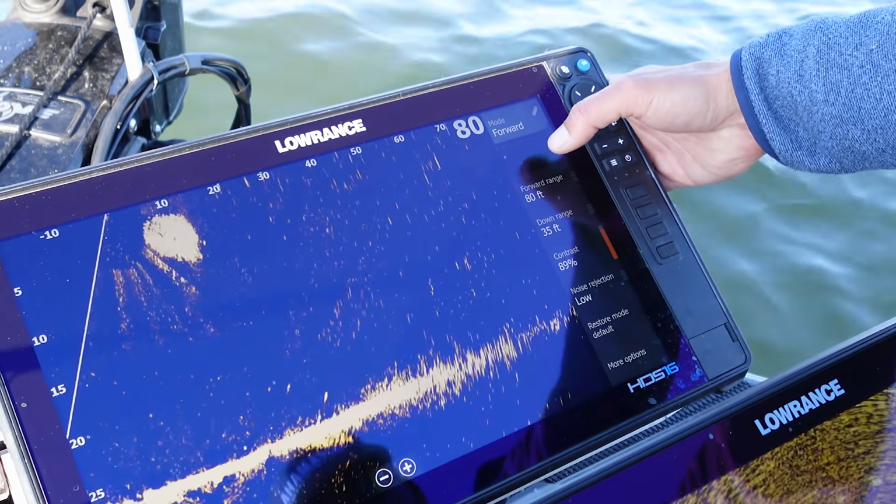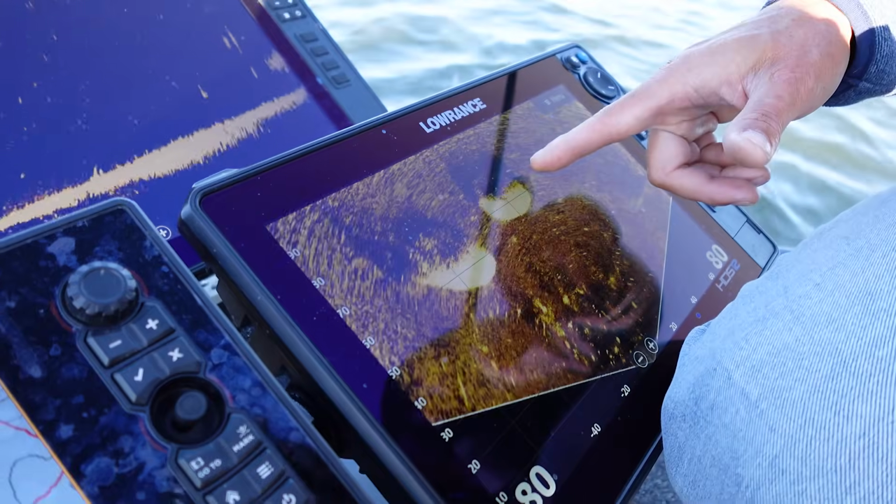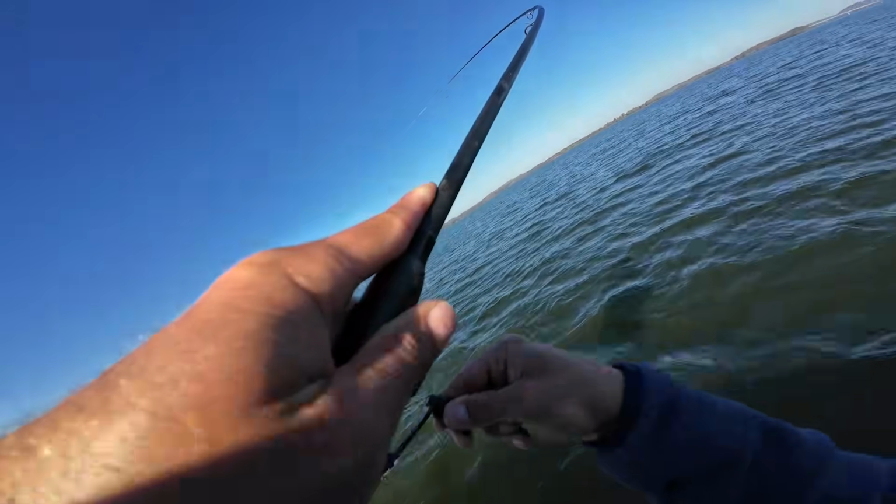Today we're going to break down ActiveTarget 2 settings. So if you run a Lowrance, I think this is going to be a very helpful video for you on how to set up your ActiveTarget 2. At least this is the way that I do it, and it's been working really well for me over the last several years that I've been using ActiveTarget. So let's get into that, and I'll show you guys just exactly how I do it.